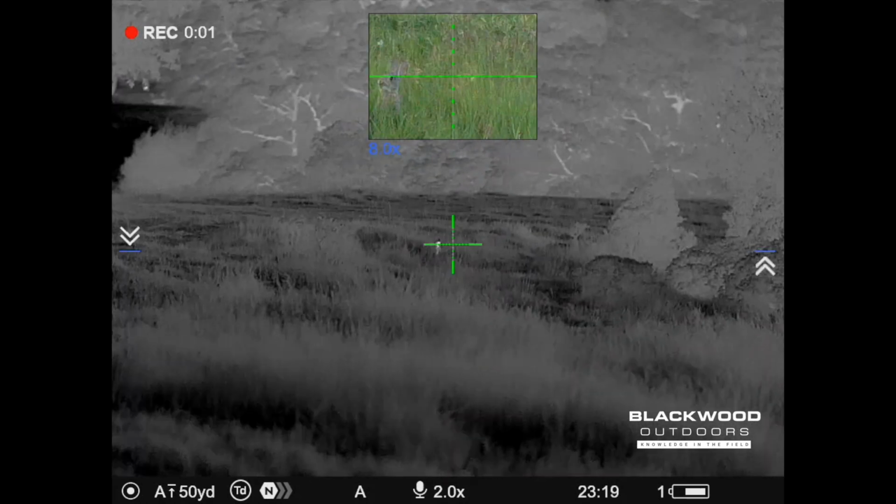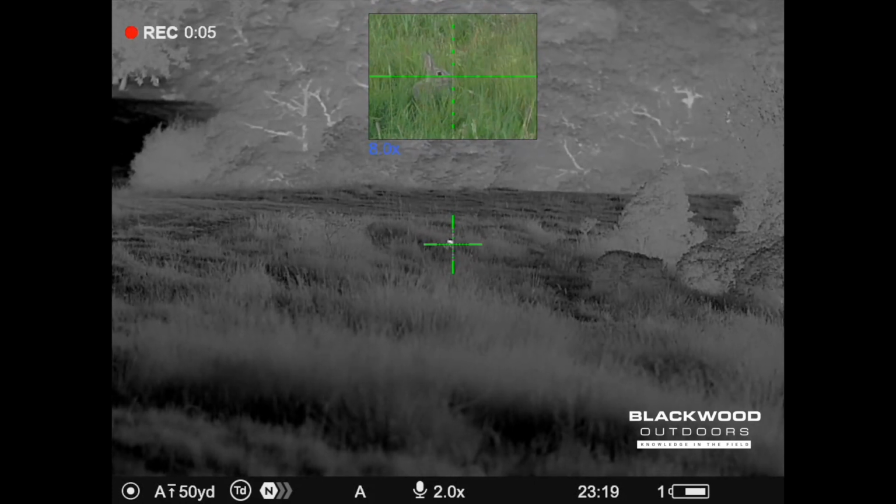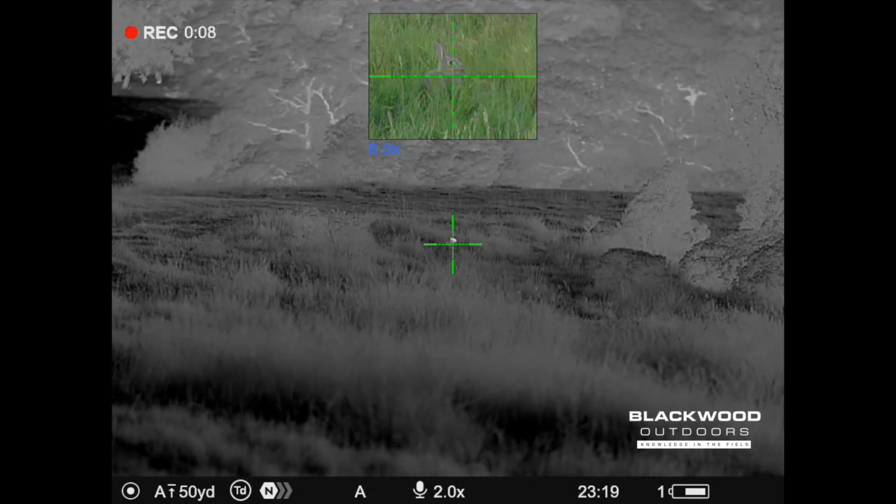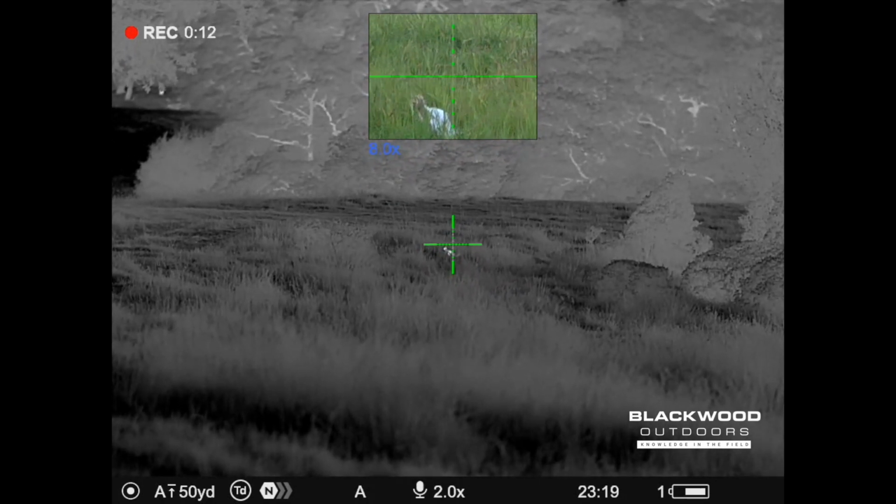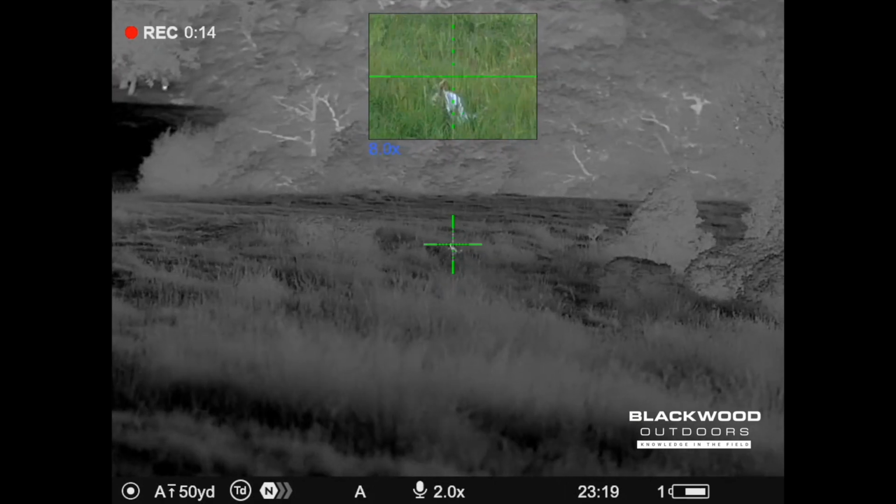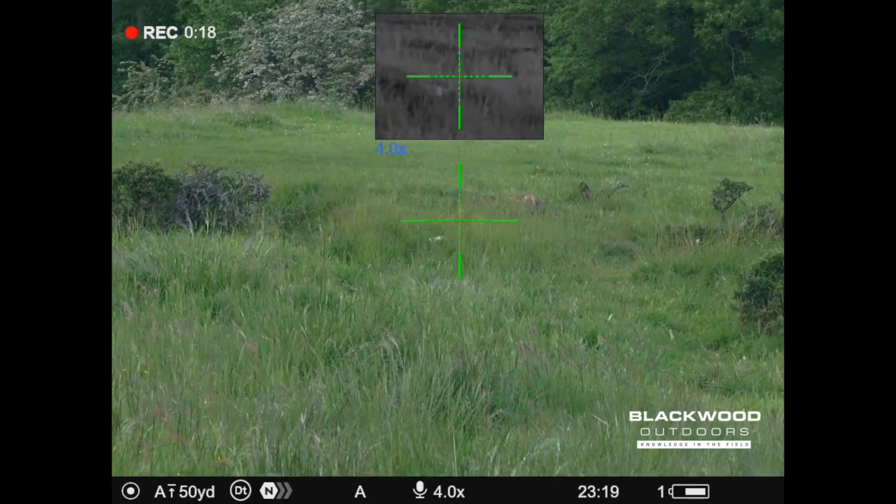Look how well this duo works in the long grass, where you can't really find something that you need to shoot, like this rabbit. It's hidden. The thermal picks it out. The daylight sensor allows me to positively identify that as a rabbit. Excellent for this sort of use.